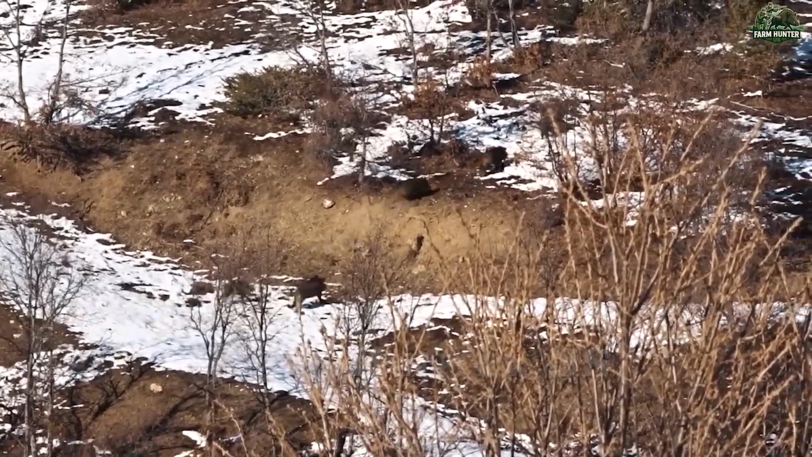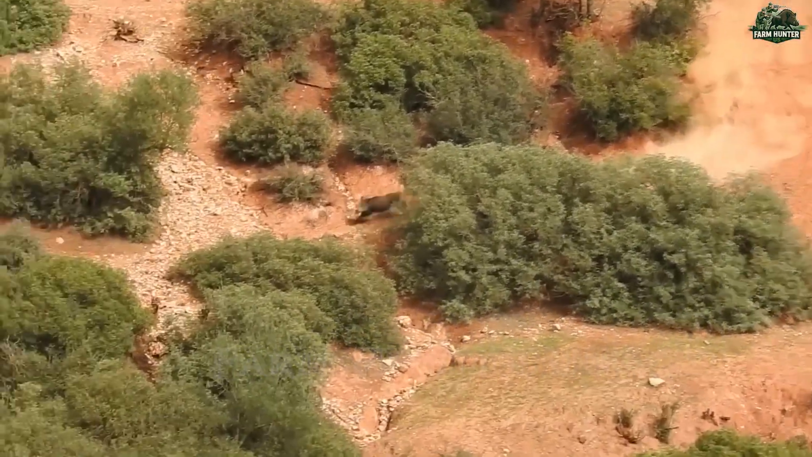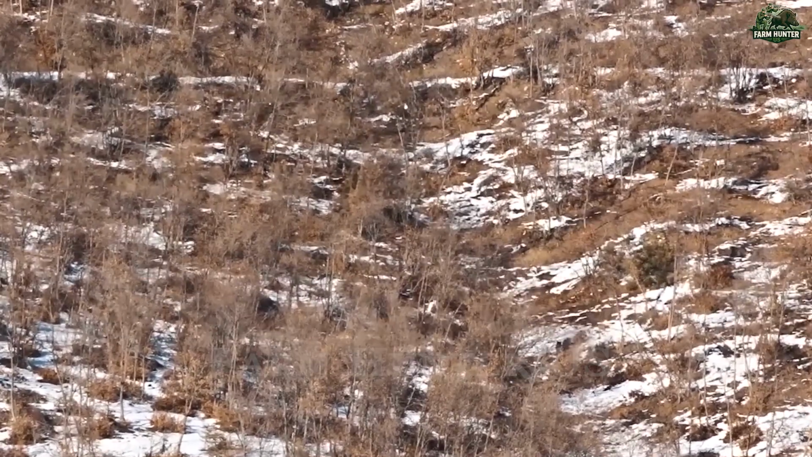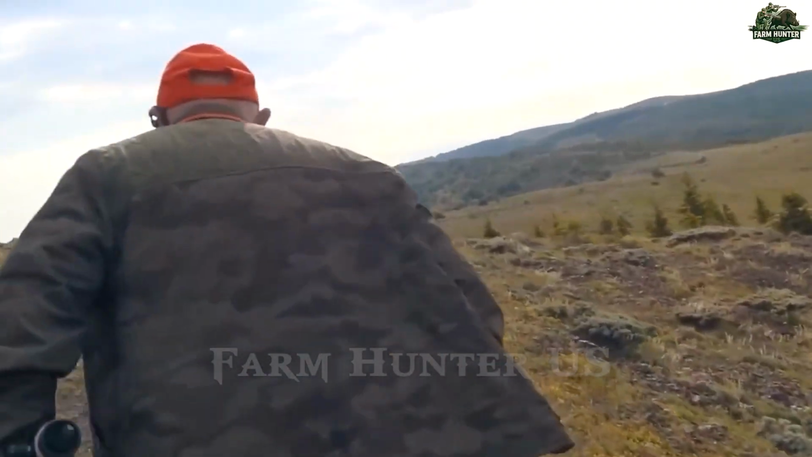Our team was stationed at strategic choke points, rifles ready. The moment the animals burst into view, a coordinated volley erupted. It was like a well-oiled machine in action. Boar after boar fell as we tightened our formation. The dogs, relentless and focused, continued pushing the remaining stragglers toward our line.